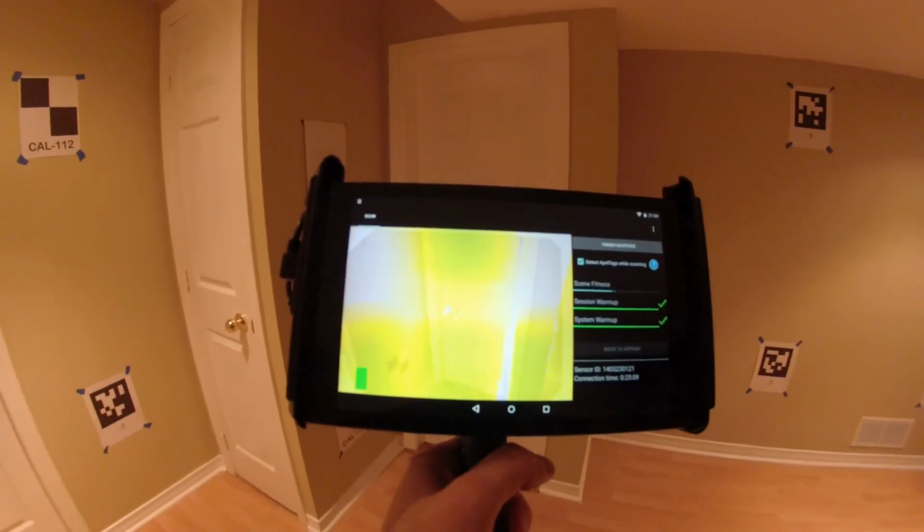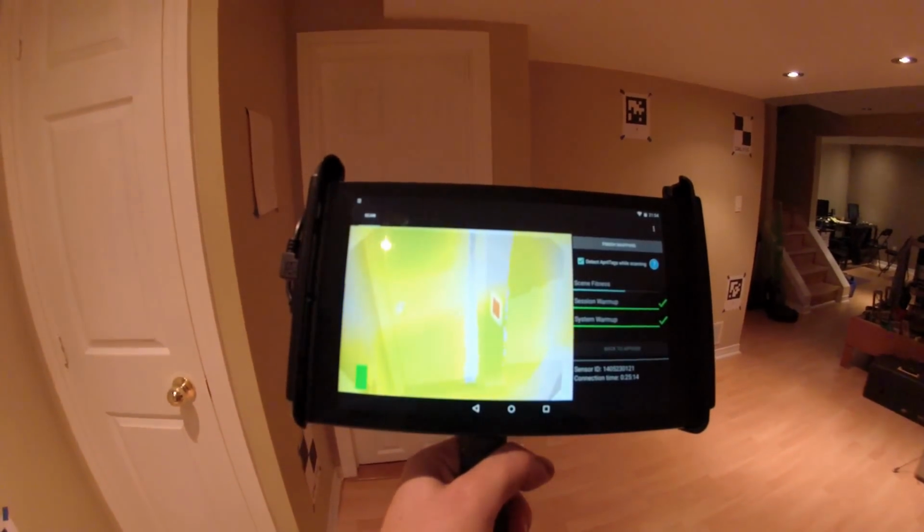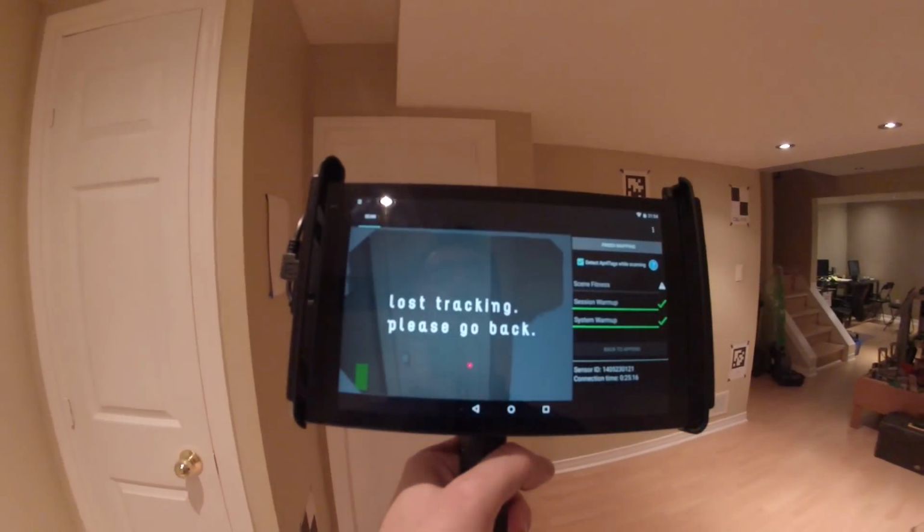Let's see. Well, there it didn't do it. Let me move over here and see what happens. Let me move this way, and it will probably, there it goes, so it lost tracking.